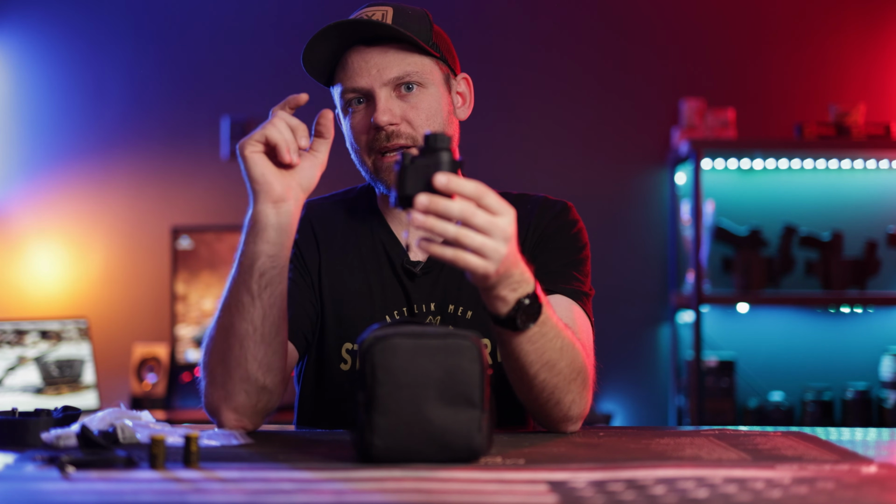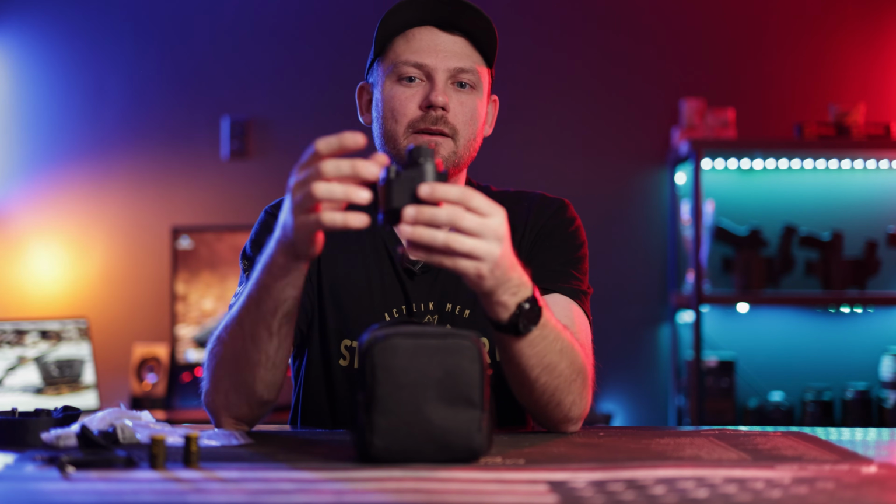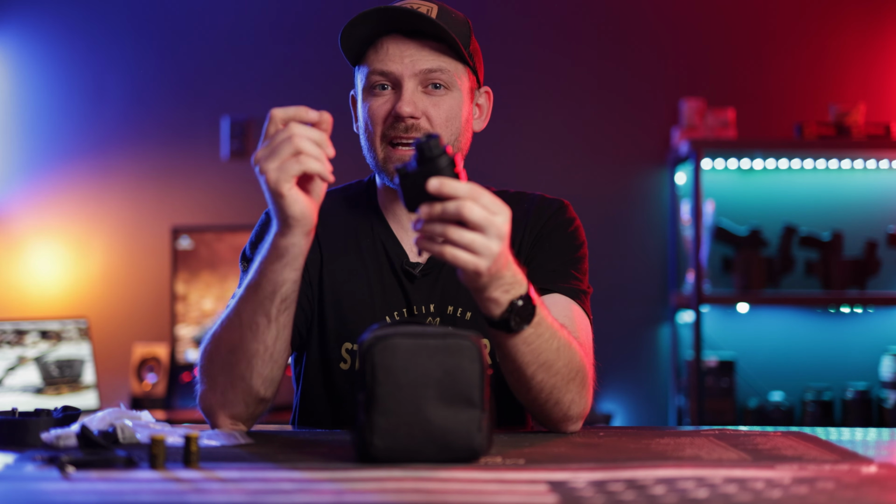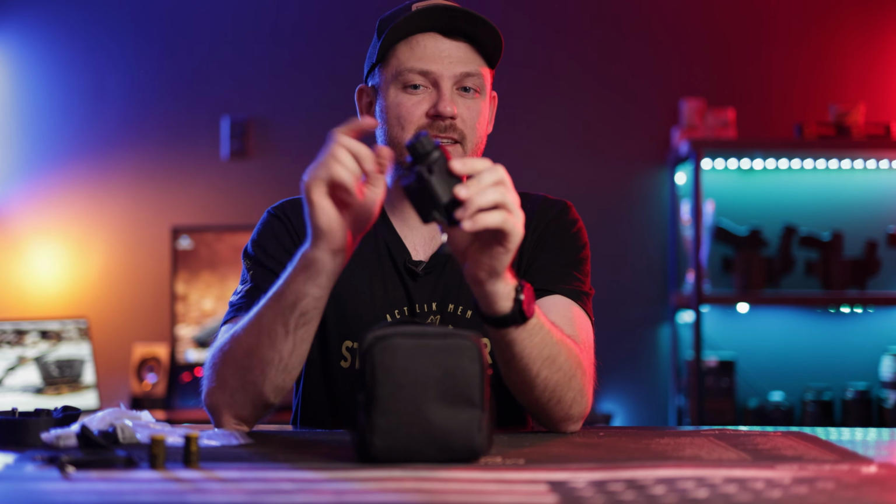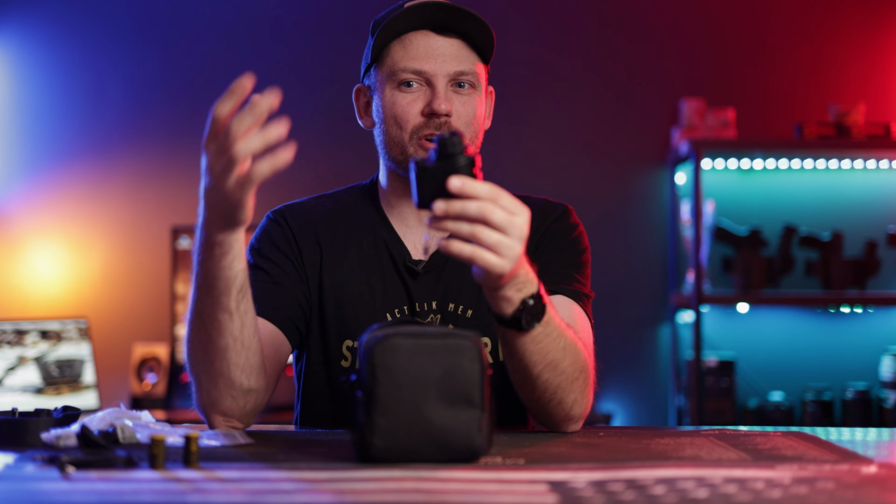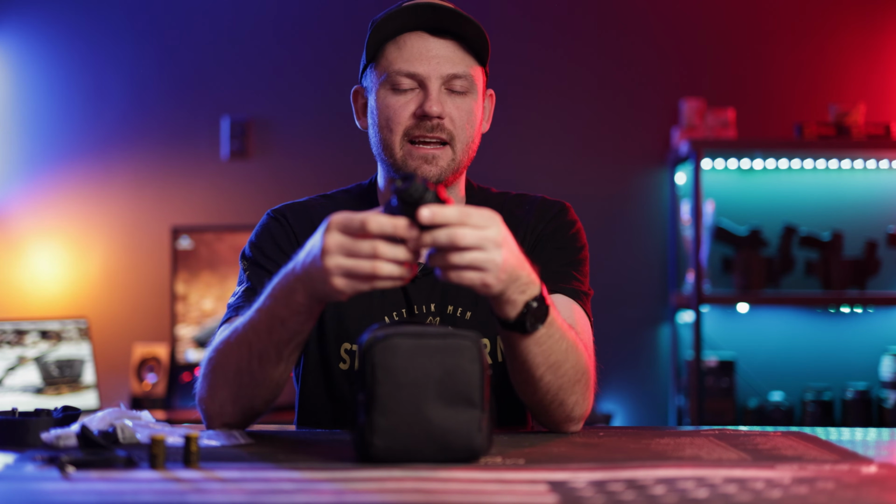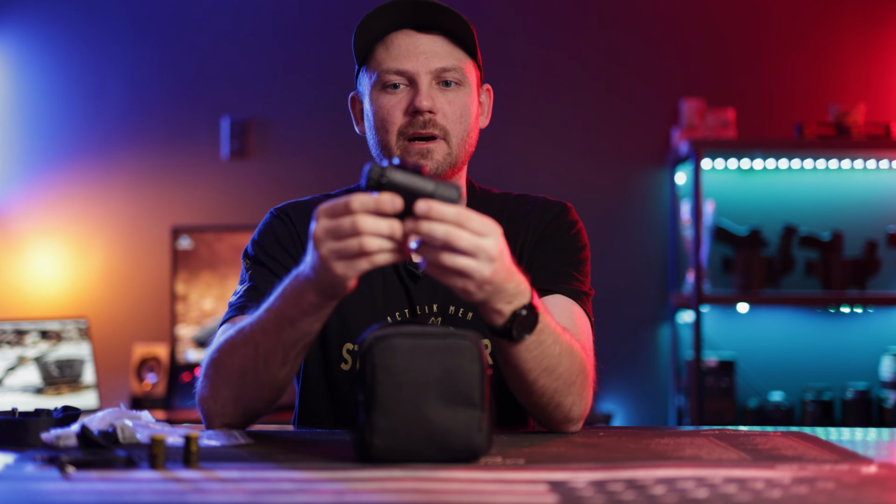The text is big enough that you can see it and read it, and I don't have any problems with it, but I could see that if your eyesight isn't the best, this unit may be kind of difficult to navigate some of those menus because the text is pretty small. And I did notice when you put it in helmet mode, the text gets even smaller. So it's even harder to see what you're trying to read or what you're trying to change in the settings. That's one other thing to keep in mind.